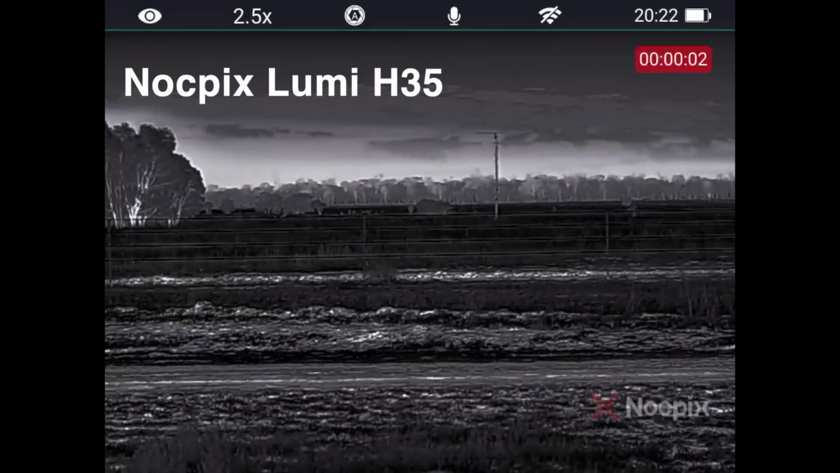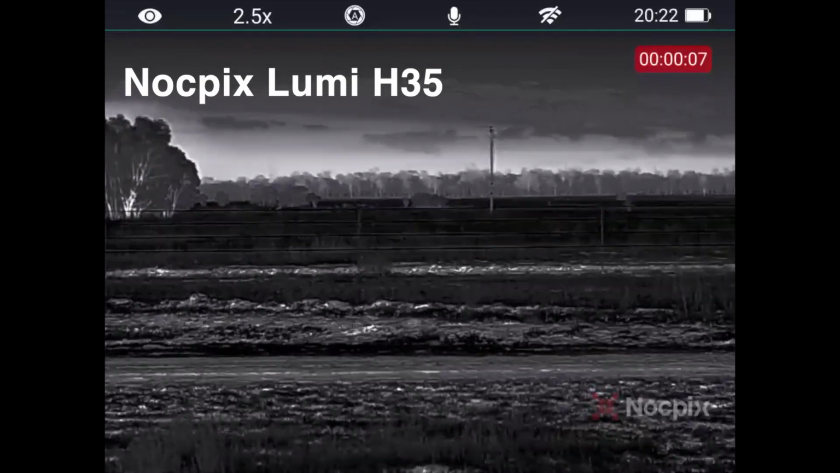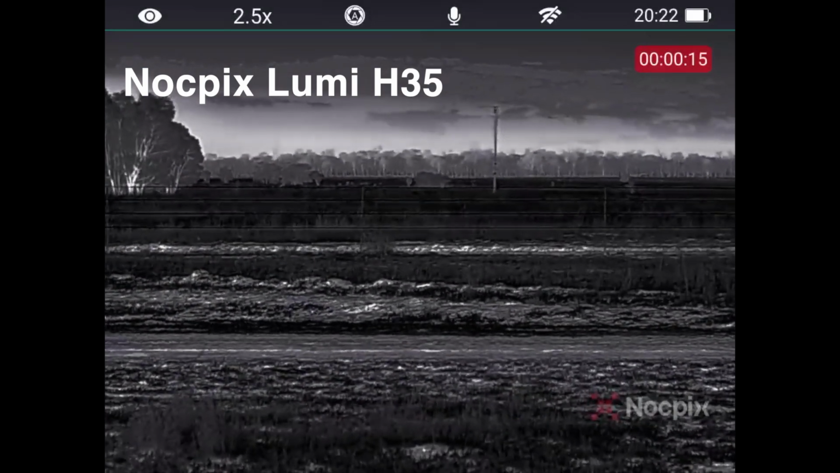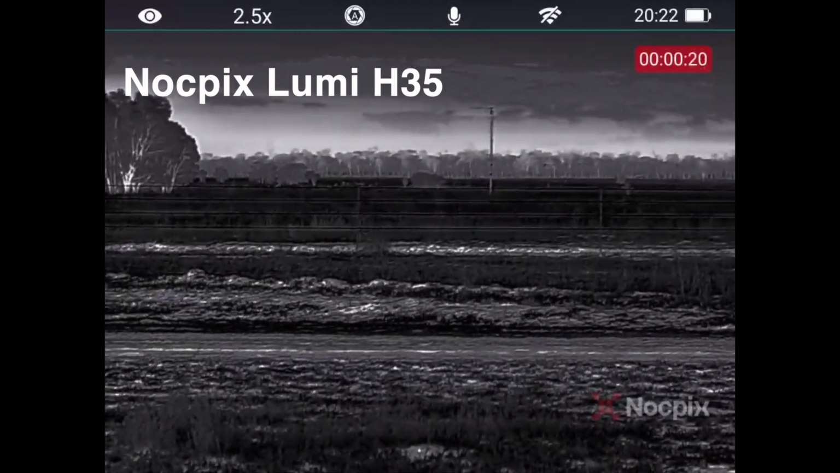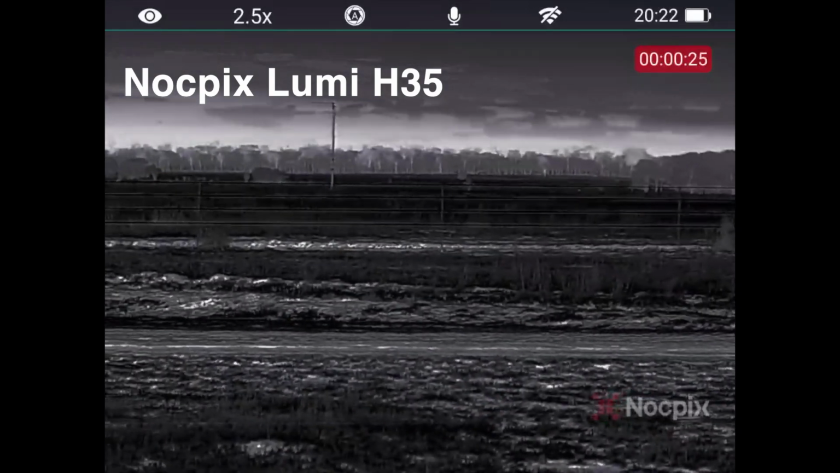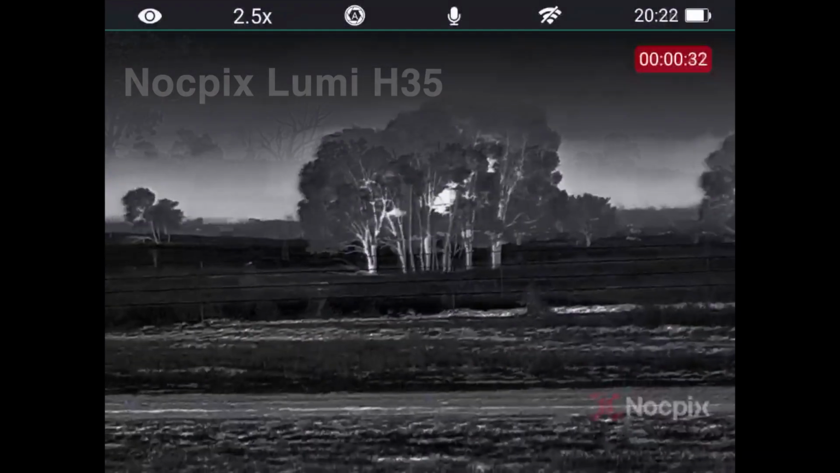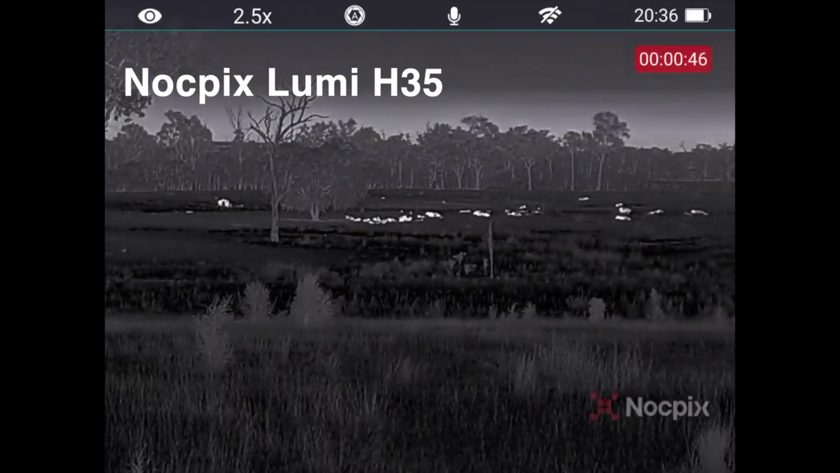Okay, so this is using the Nocpix Lumi H35. I'm just looking at the same fence, lining up that post on the left hand side. I reckon it's very similar. I think it's actually ever so slightly wider field of view than the Finder FH35, but it's very comparable. They're very similar. I'm leaning off the top of my ute here, just to get the picture right.